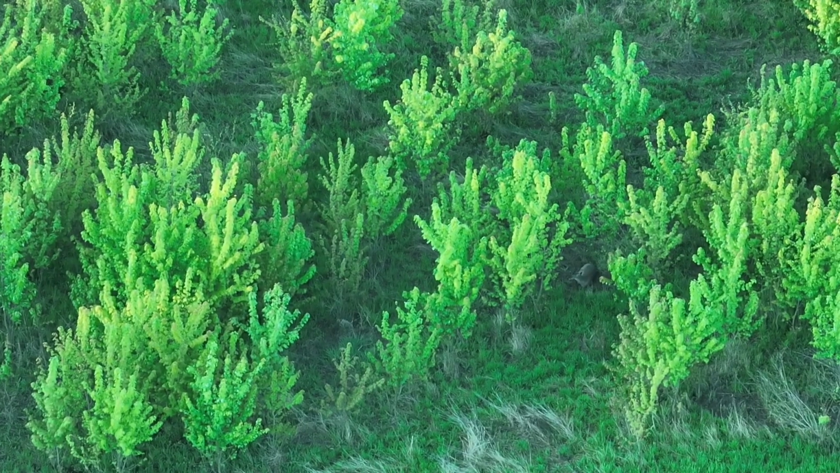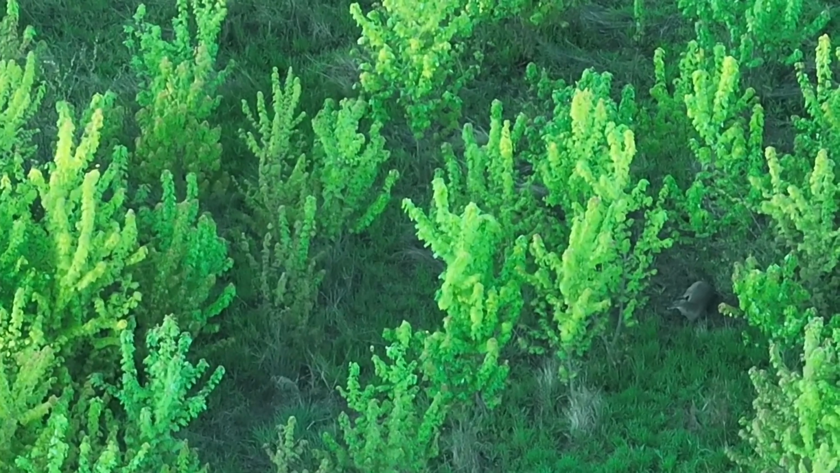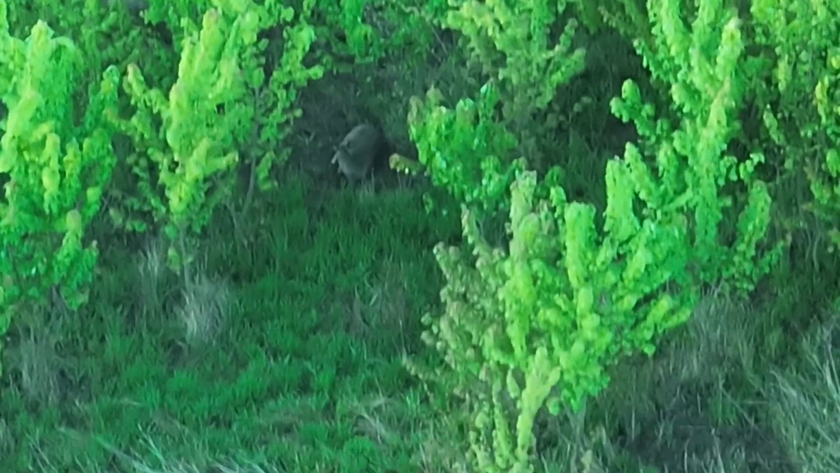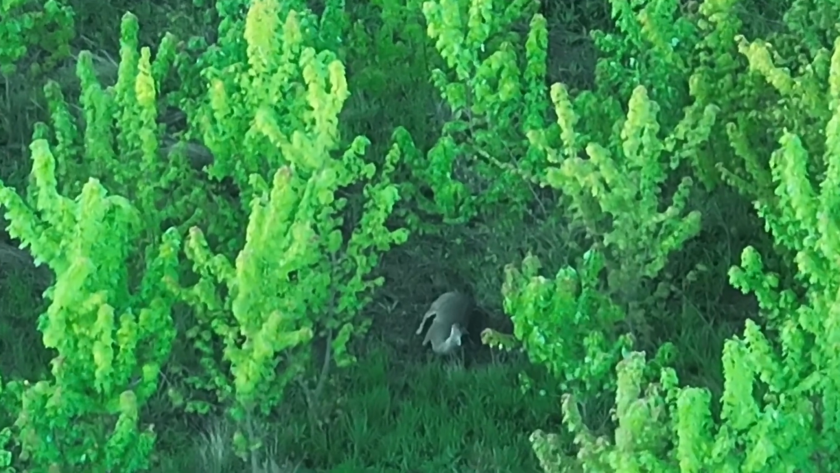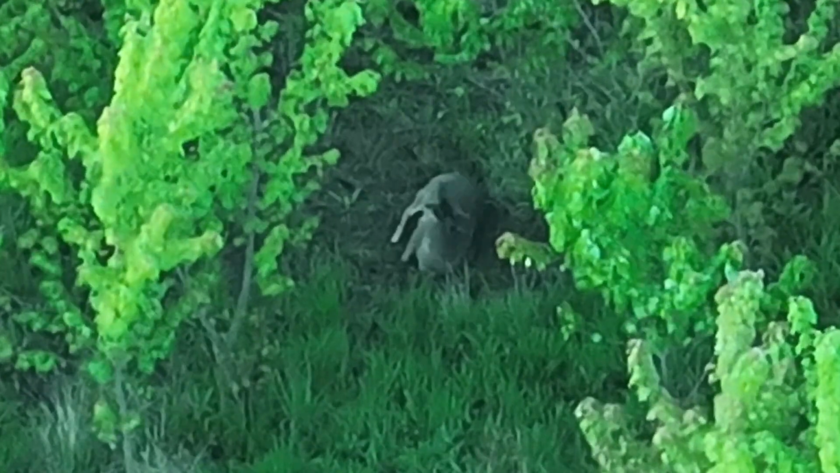As I continue to process, I'm looking for deer. I'm going to show you some examples of deer that are in those taller kind of trees. You can see this deer kind of right of center. I'm going to get a shot of him or her. I believe it's a doe, just relaxing. I mean, again, a well-worn bed. I don't know if these are fawning beds or not.